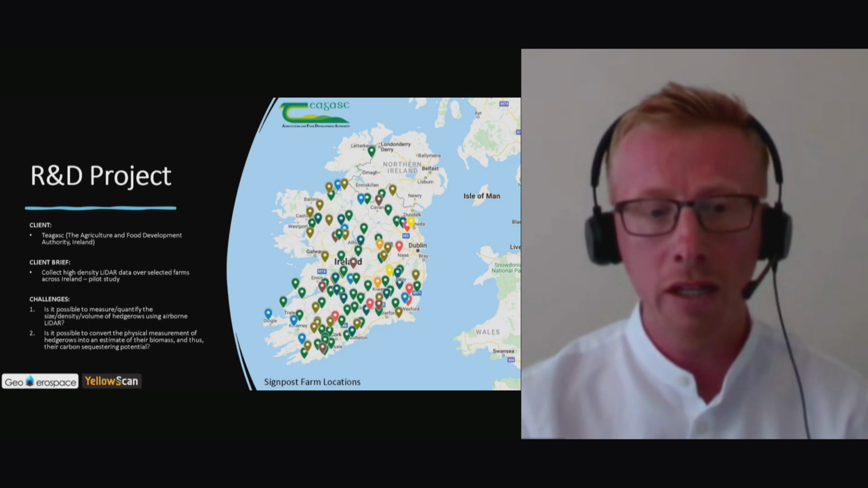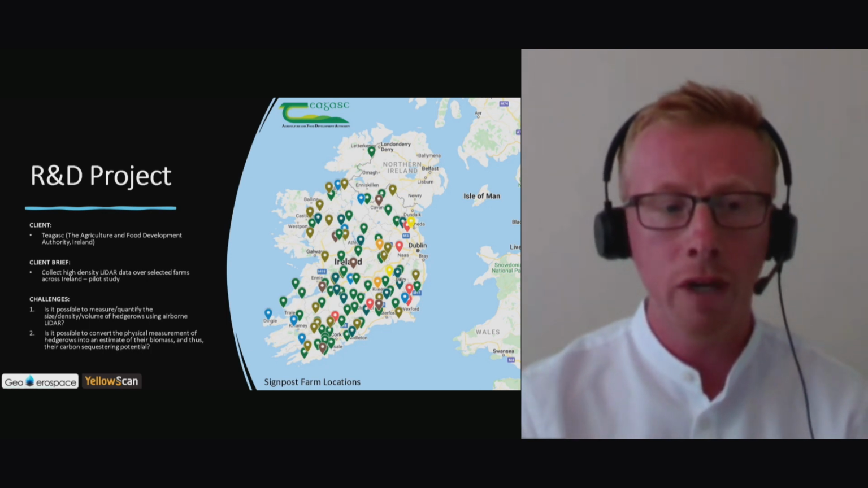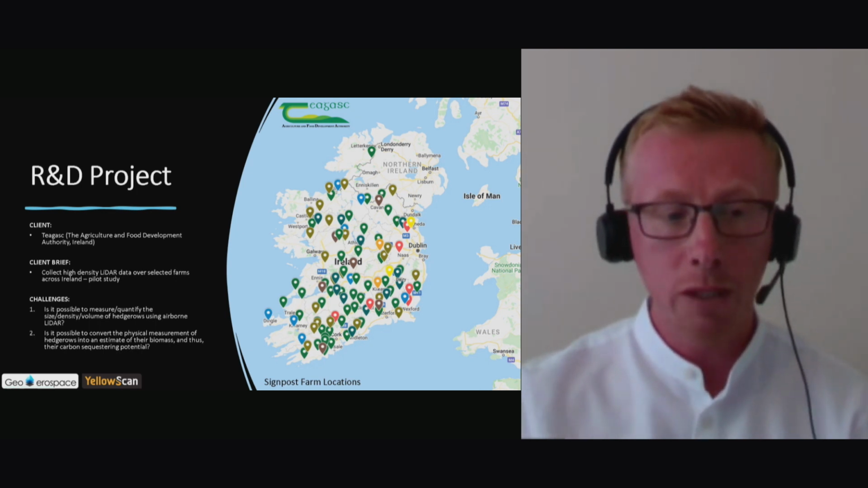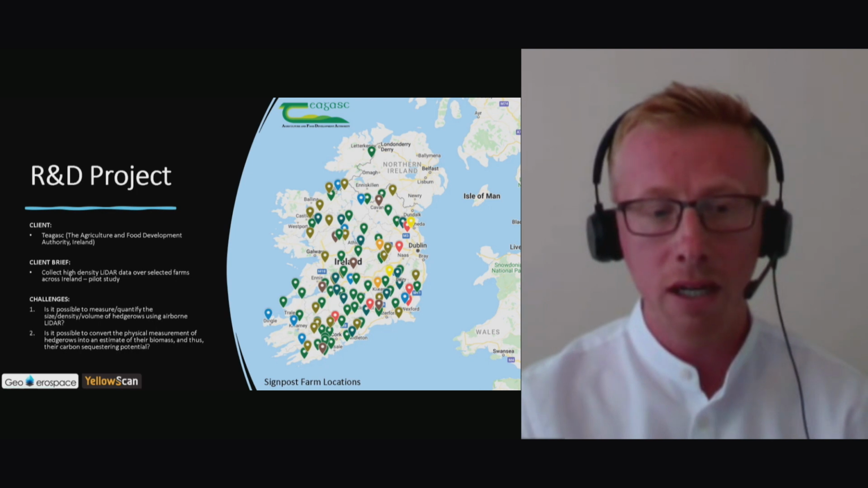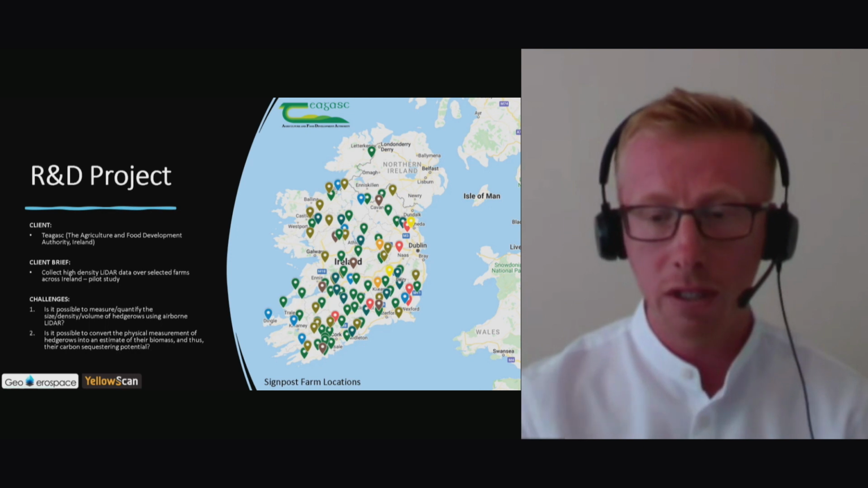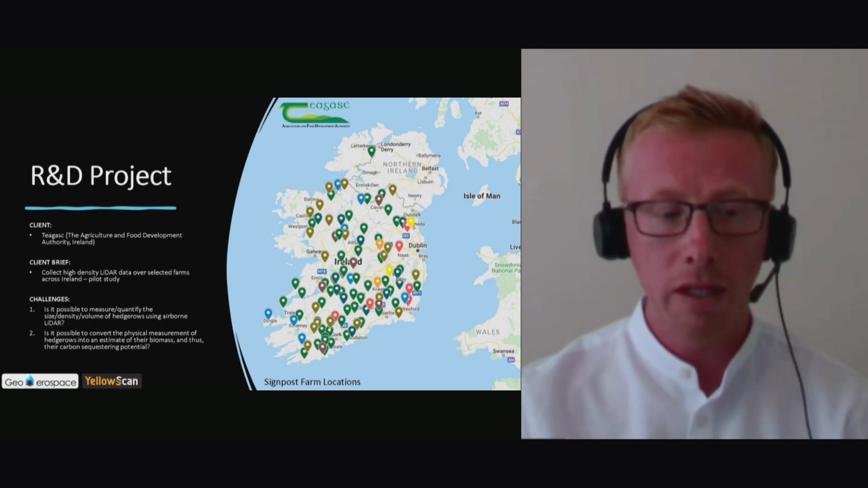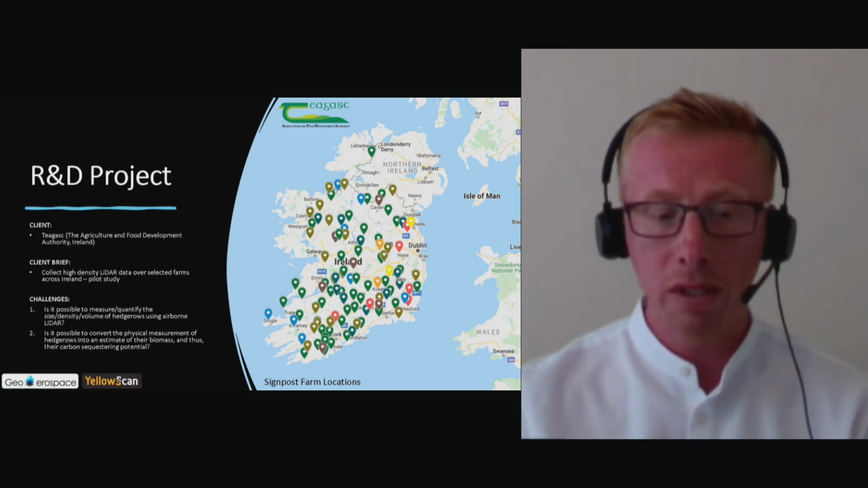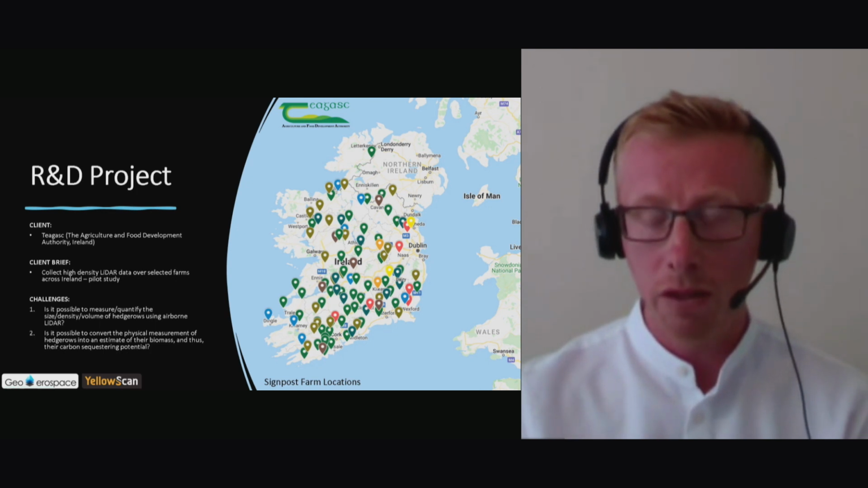Our client is the Agriculture and Food Development Authority in Ireland, so it's a semi-state agency. The client brief on this project was to go and collect high-density LiDAR over a series of selected farms across Ireland at different times of the year. The challenge is to try and measure and quantify the size, the density, and the volume of hedgerows using LiDAR. And then with those measurements, can we convert them into biomass and thus their carbon sequestration potential? By carbon sequestration, it's the carbon stored in those hedgerows.